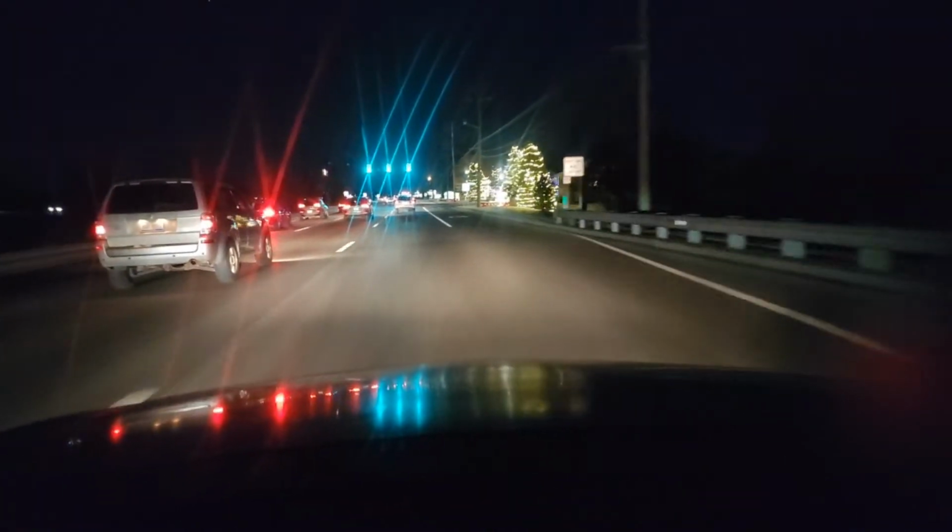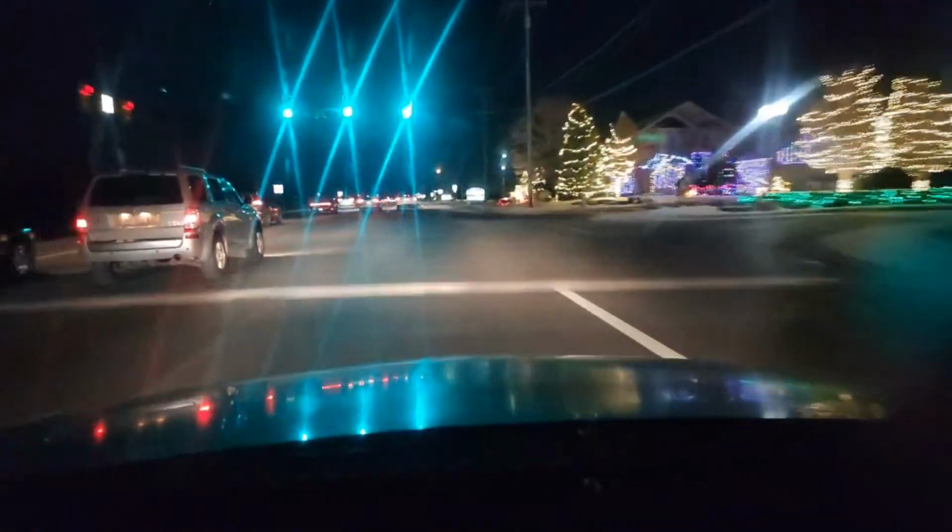We're at 40. The speed limit's 50. I can't go 50 because the flow is moving 40. Oh my gosh. Okay, this thing keeps falling off. I'm going to pretend it's another emergency. I'm going to pull over to the right again.